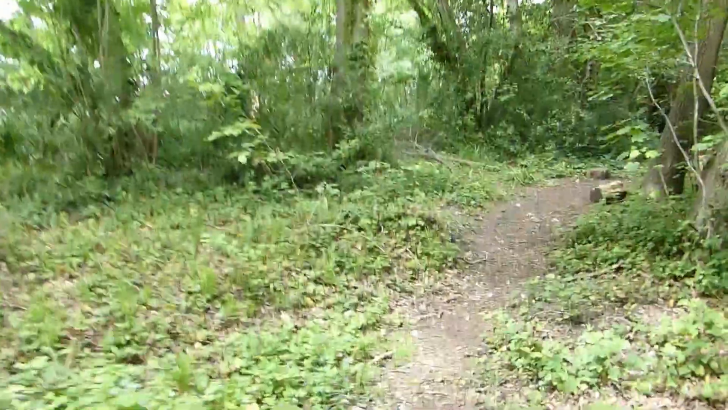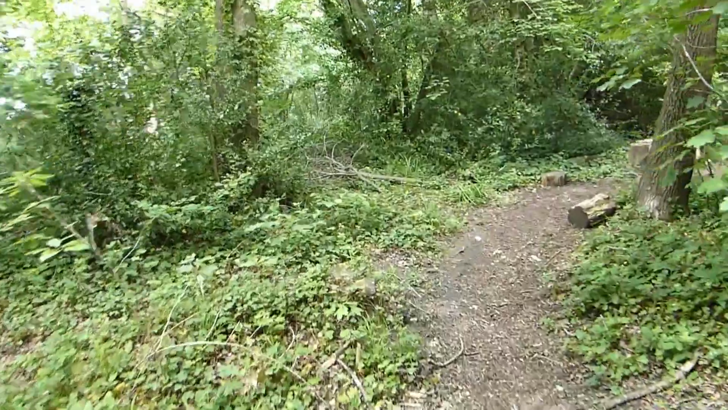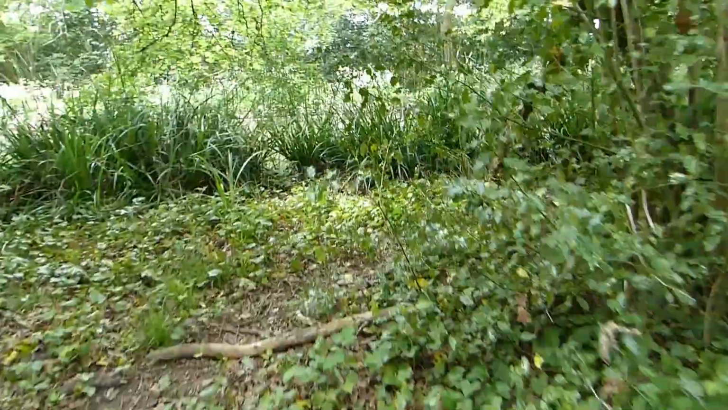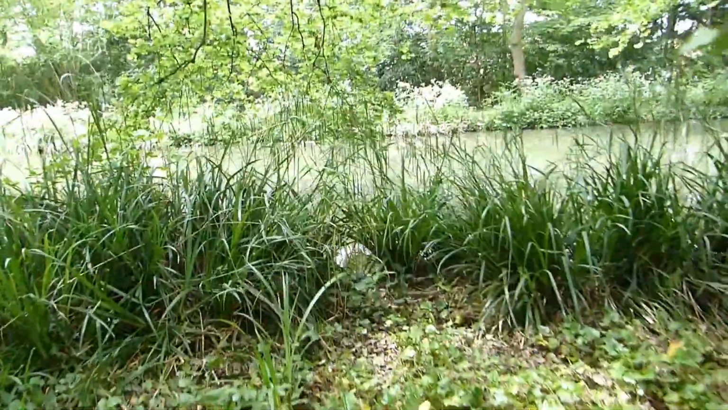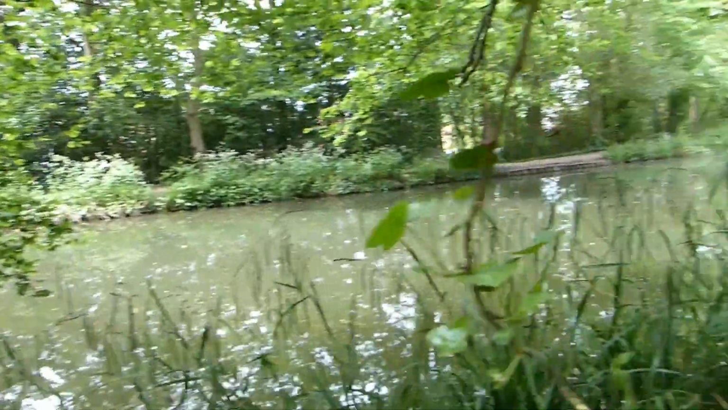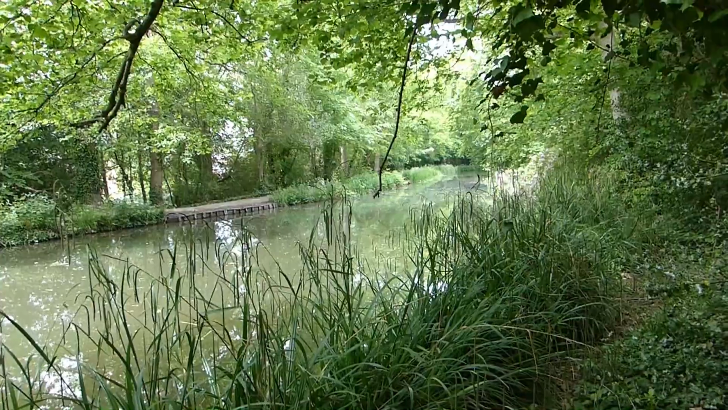And this particular area is actually blocked off from students for the obvious reason that just over here we are right up to the canal. How lovely is that? What a beautiful day today. It's so warm as well.